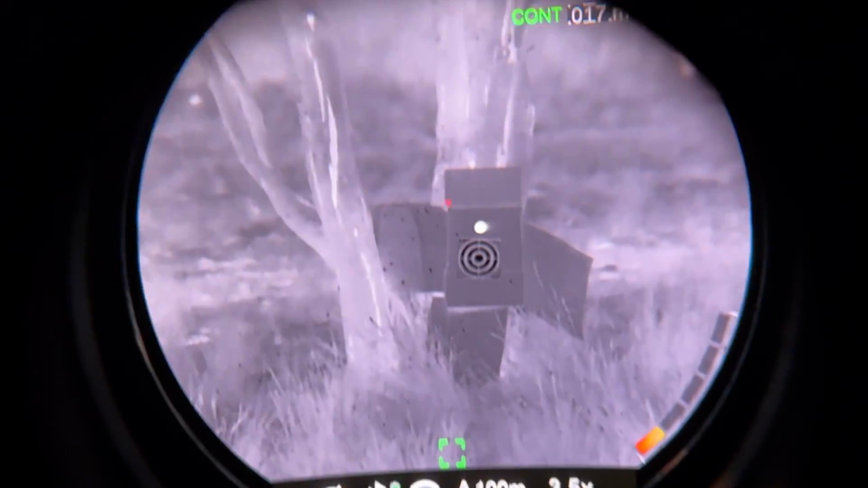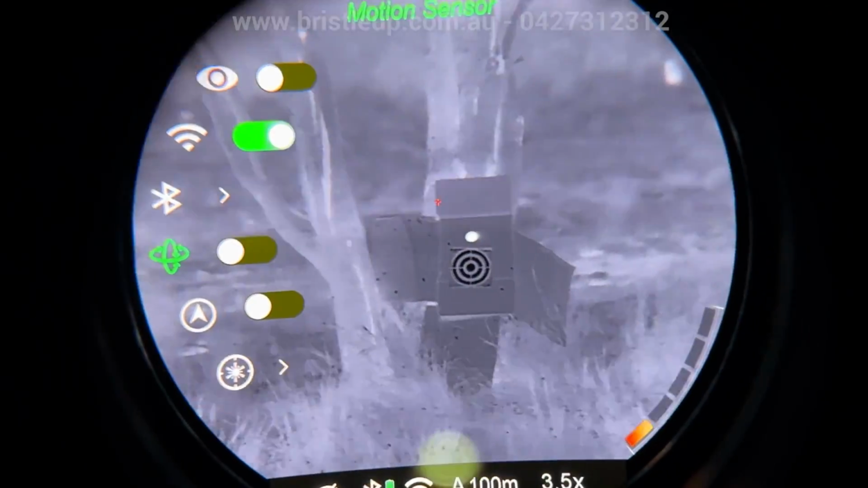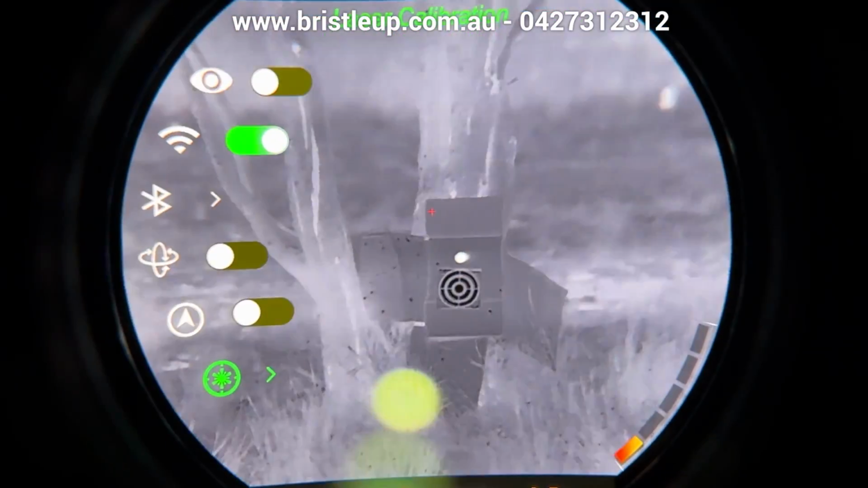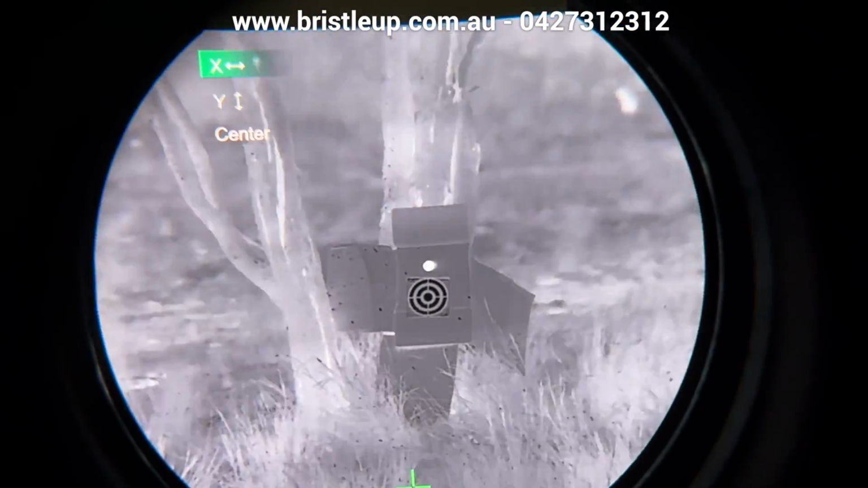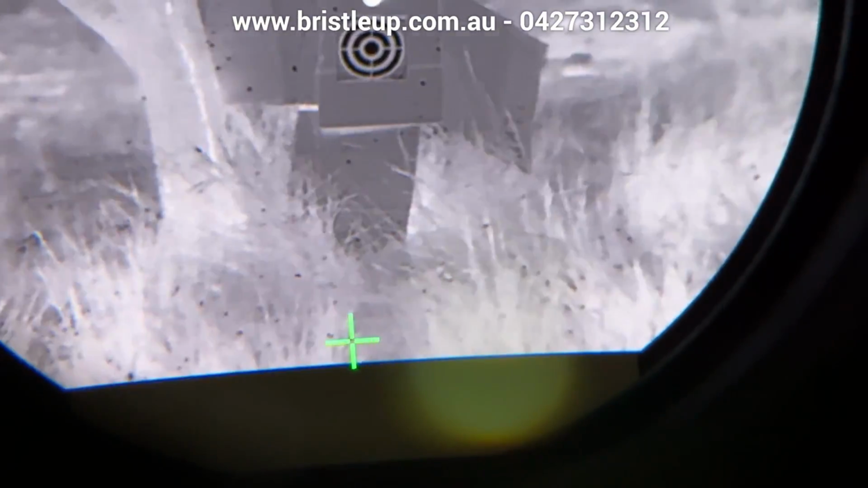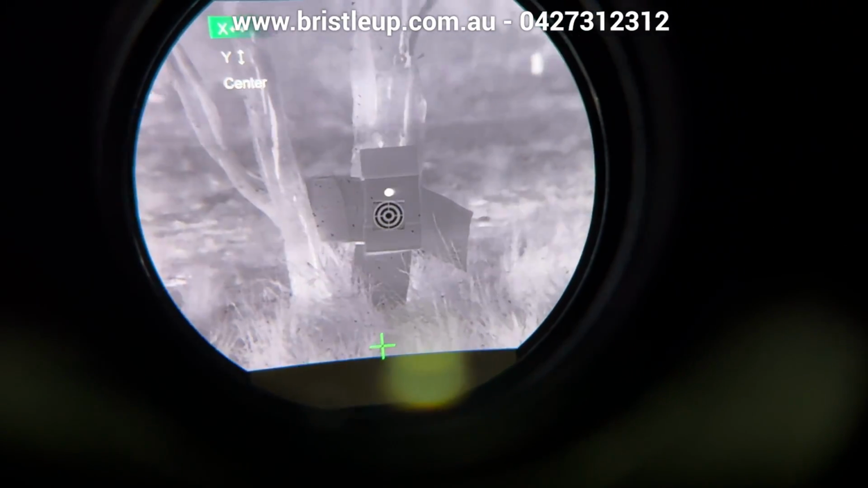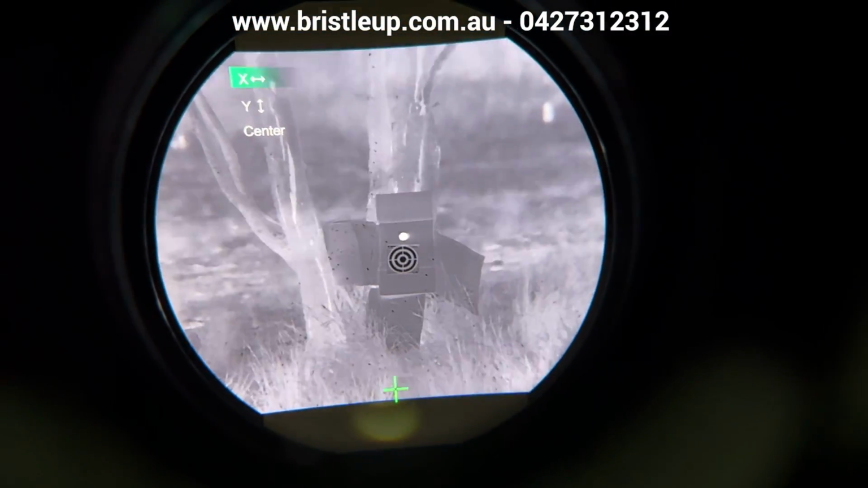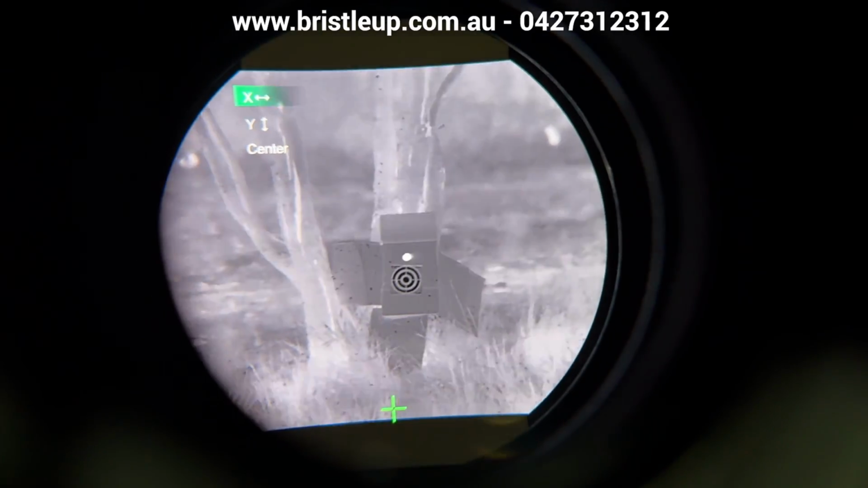You do that before you enter the menus, and then on the scope itself you go into the menus and you go down to your calibration for your laser calibration there. You select that. Now this is where you would put your laser rangefinder target. Now as you can see, I've moved mine to the bottom because I don't want it showing up on the screen. Okay, so I'm just using my crosshair as the range finding distance.